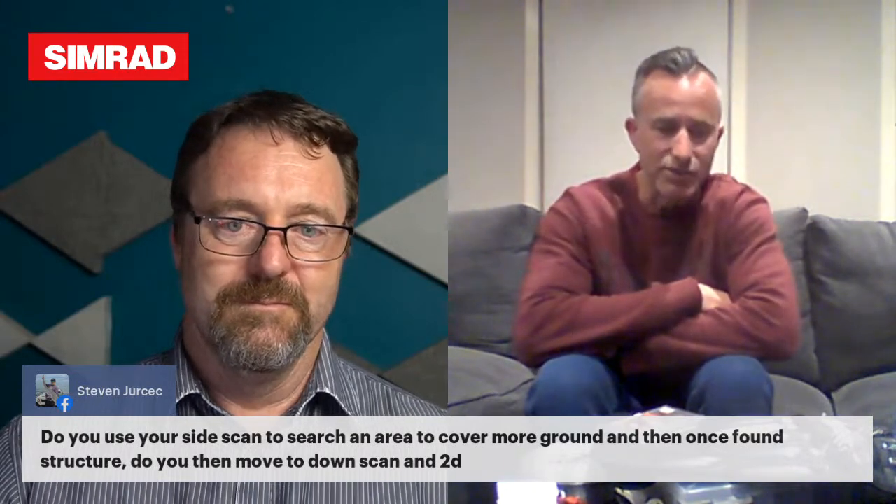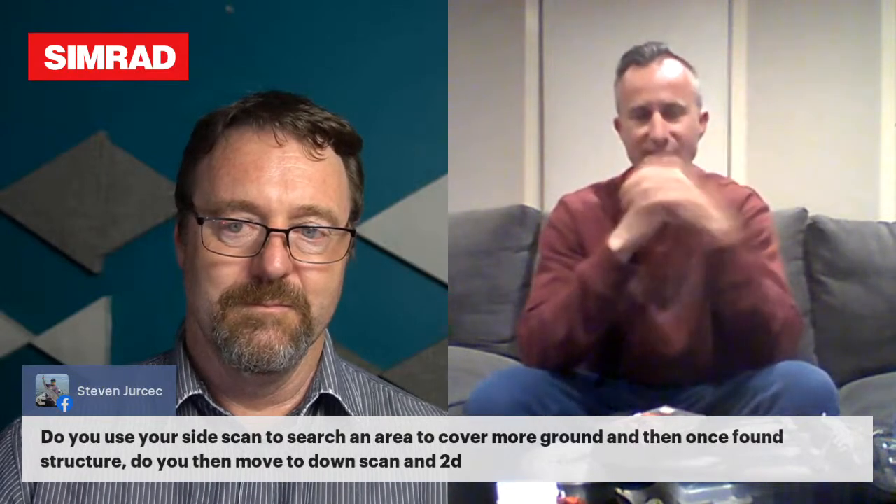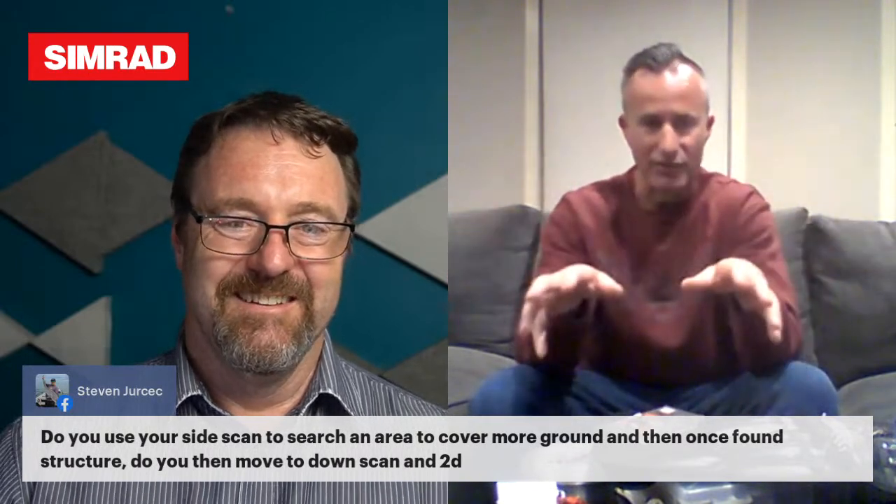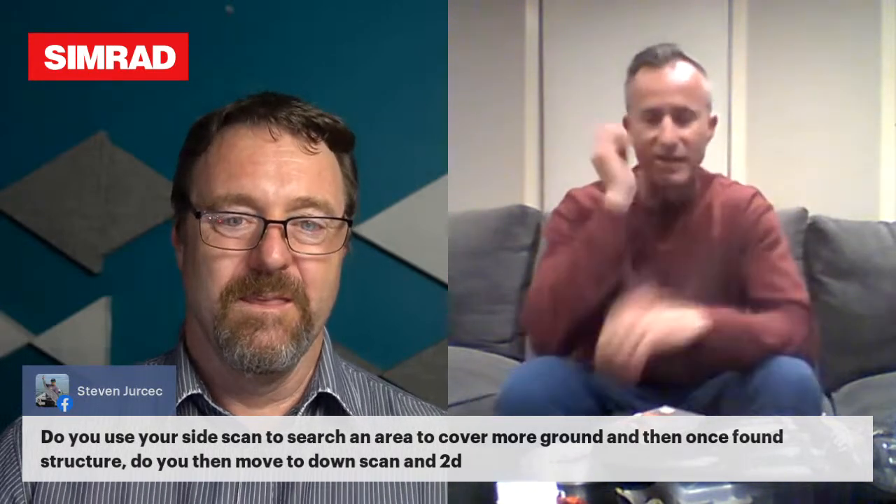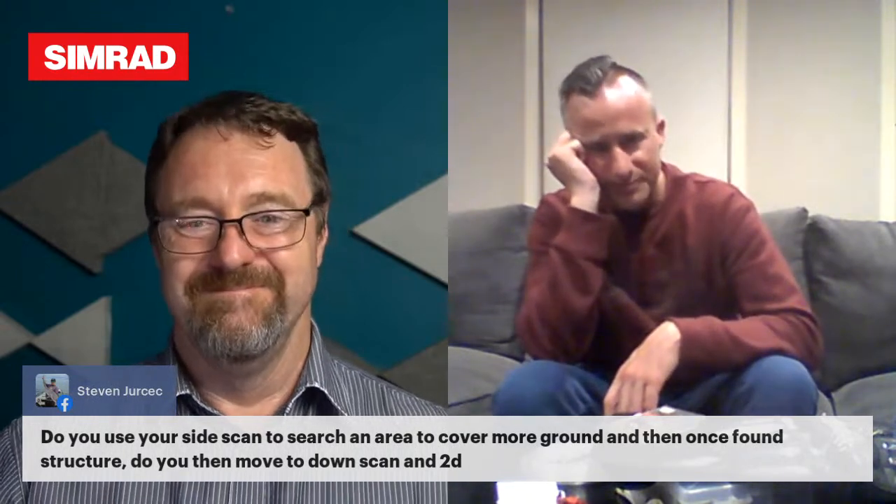I'm still a big fan, and I'm getting more into the down scan, but I do like just my 2D as well. I often run my side scan and the 2D. But the side scan is so good. I've marked up whiting in Western Port with it, all sorts of stuff. Yep. Really, really useful piece of gear, that's for sure.